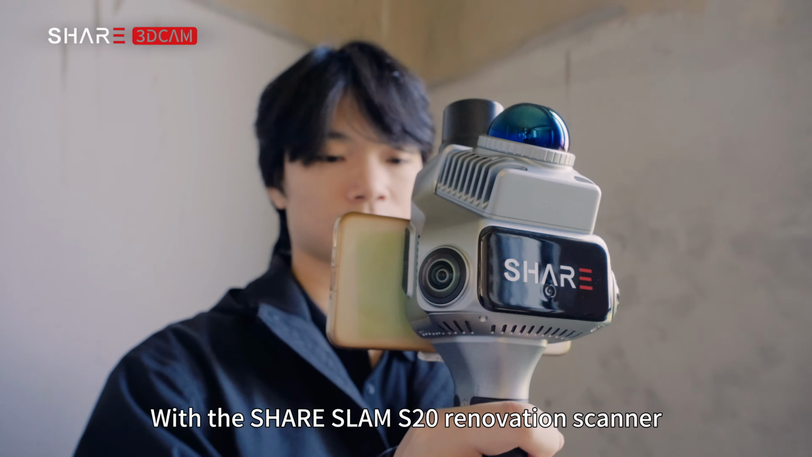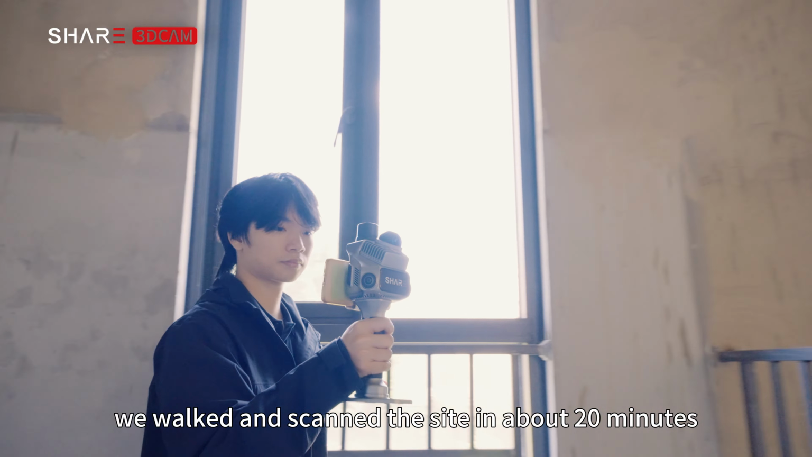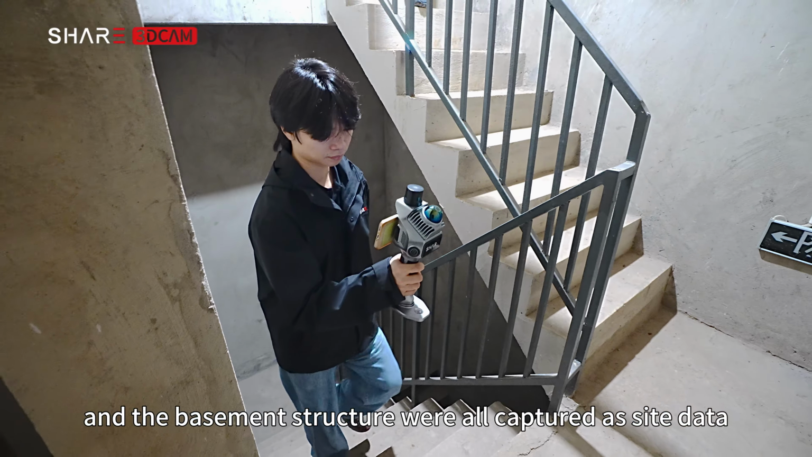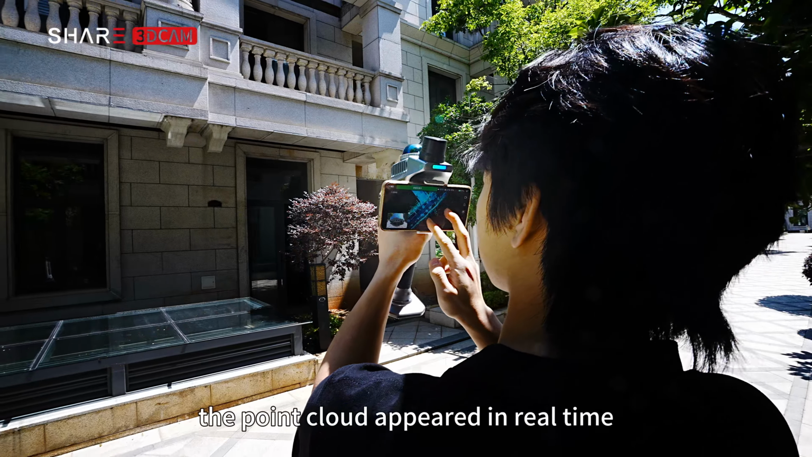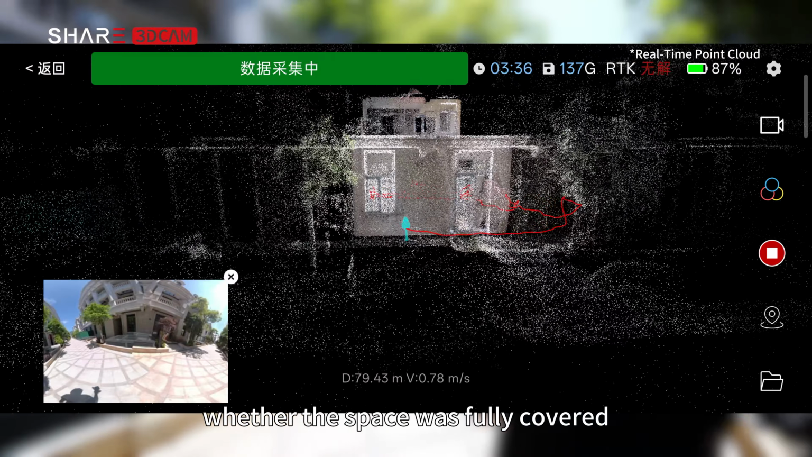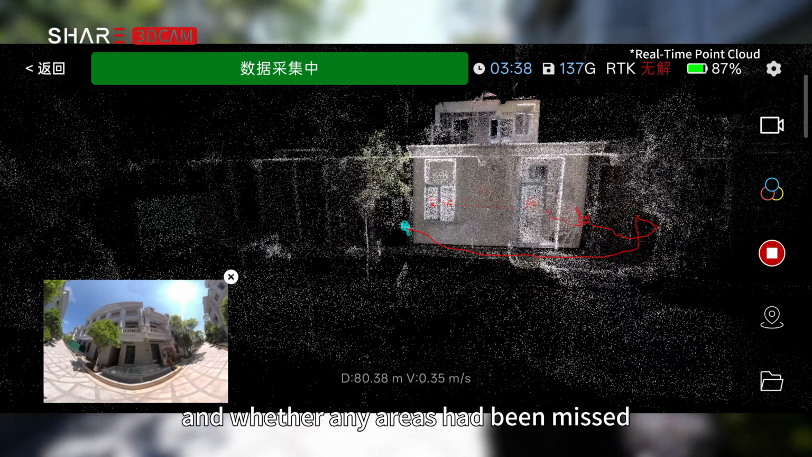With the SHARE SLAM S20 renovation scanner, we walked and scanned the site in about 20 minutes. Walls, doors, windows, ceiling heights, and the basement structure were all captured as site data. On the phone, the point cloud appeared in real time. This made it easier to check whether the space was fully covered, and whether any areas had been missed.